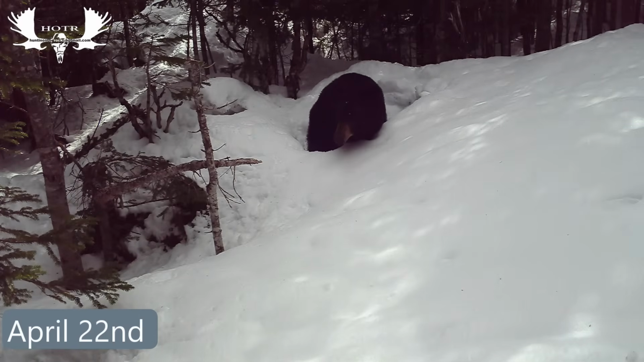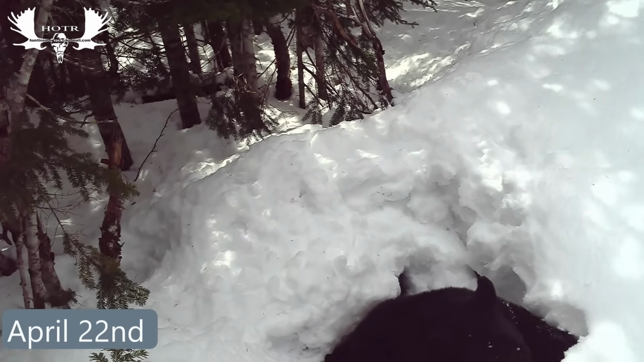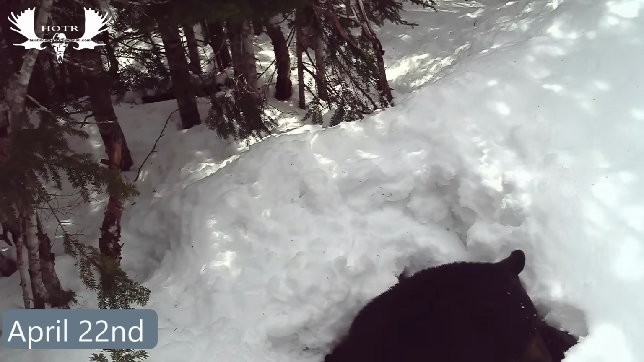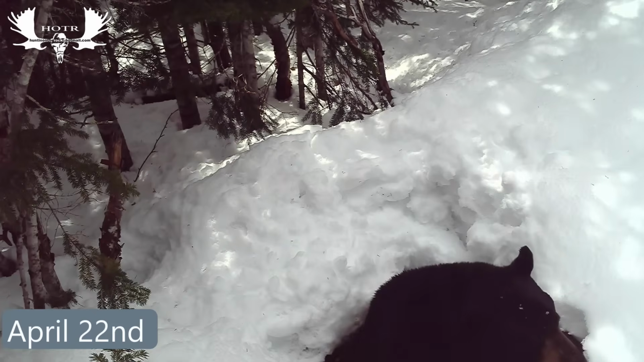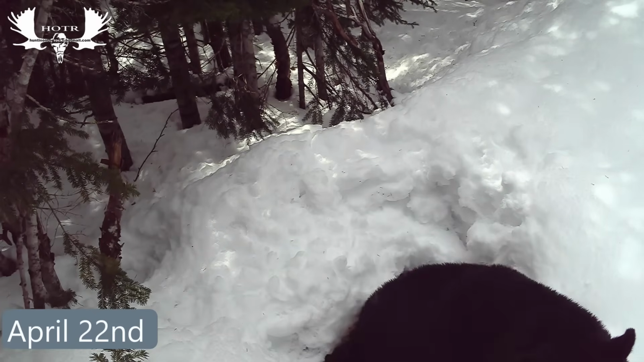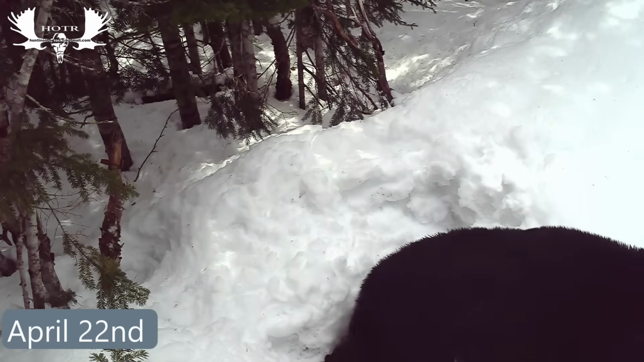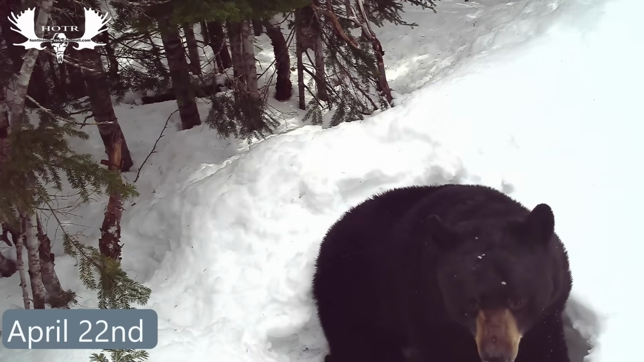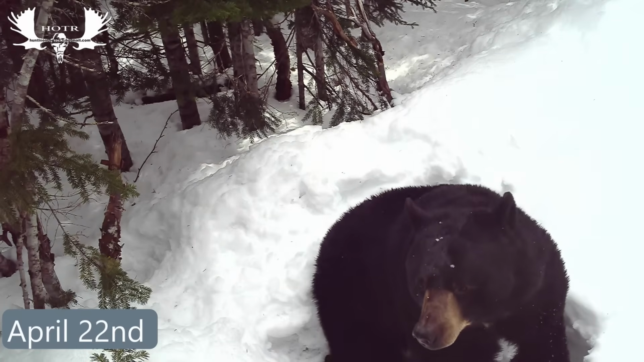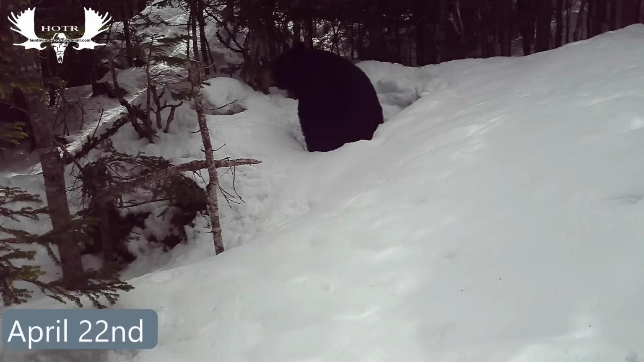Here he was, finally, the bear coming out of his den. I was so excited to get this footage, and I was just looking forward to see how he was going to react after he come out and realized all the snow that was around him. But I mean, he didn't know that out in the wide open places, there's very little snow left. But right there in the heavy forest, it looks like there's a lot of snow left, but it's only because the sun is not getting in around where his den is.